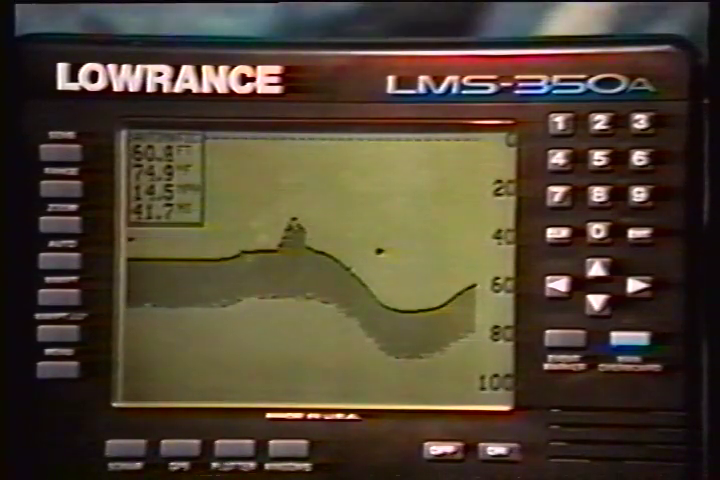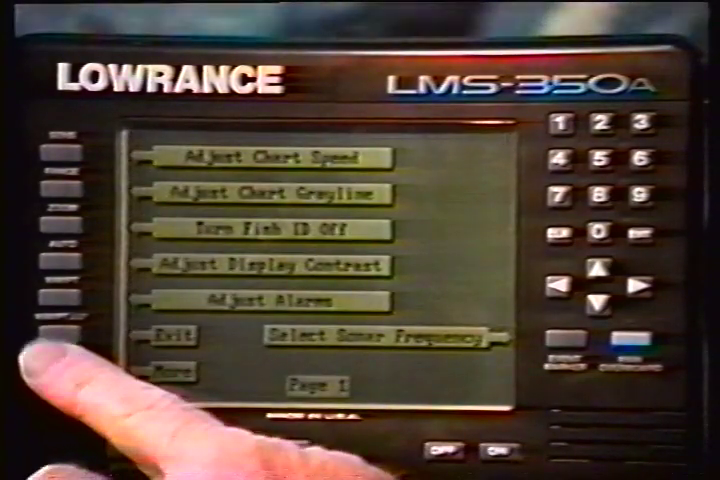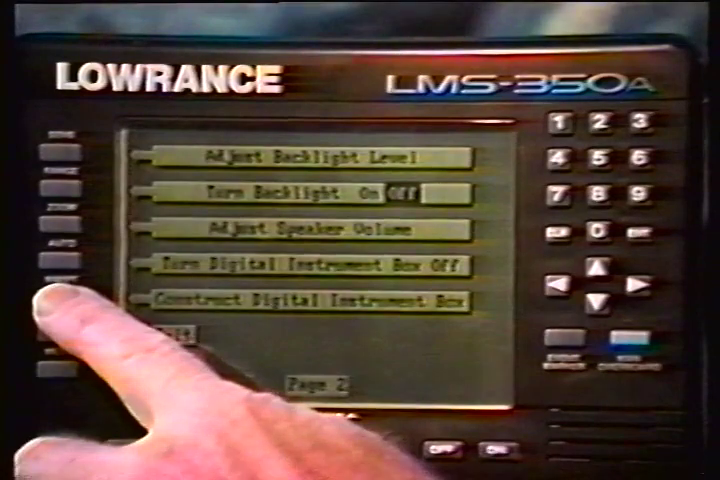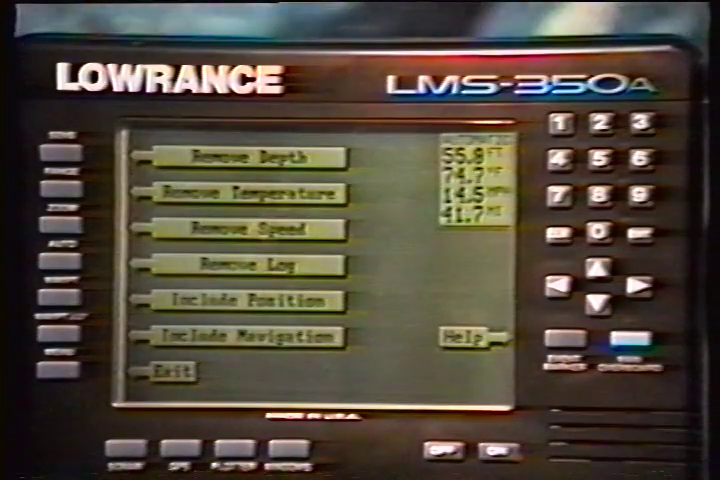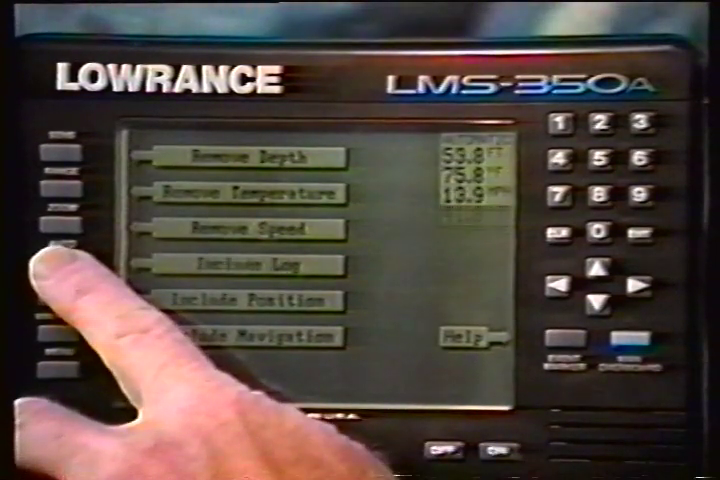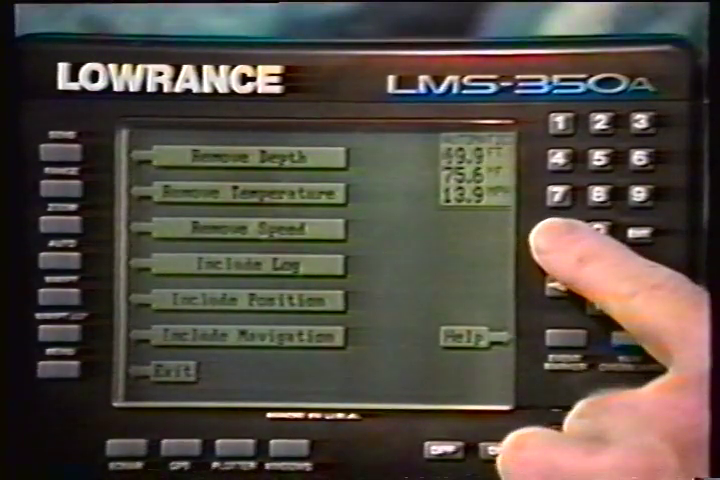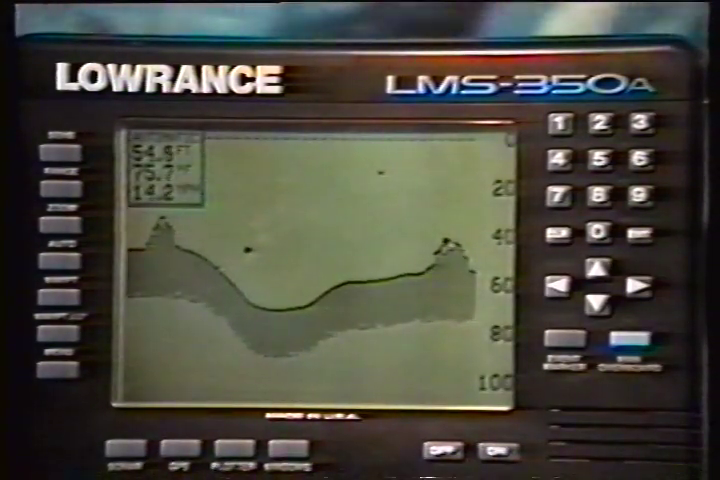To select the digital displays menu, first press the menu key. Then press the key next to the More label. Next, press the key adjacent to the Construct Digital Instrument Box menu. Now press the key adjacent to the desired display. You can turn each display on or off individually. Press the clear key to exit from this menu, or wait approximately 10 seconds and the menus will automatically clear.